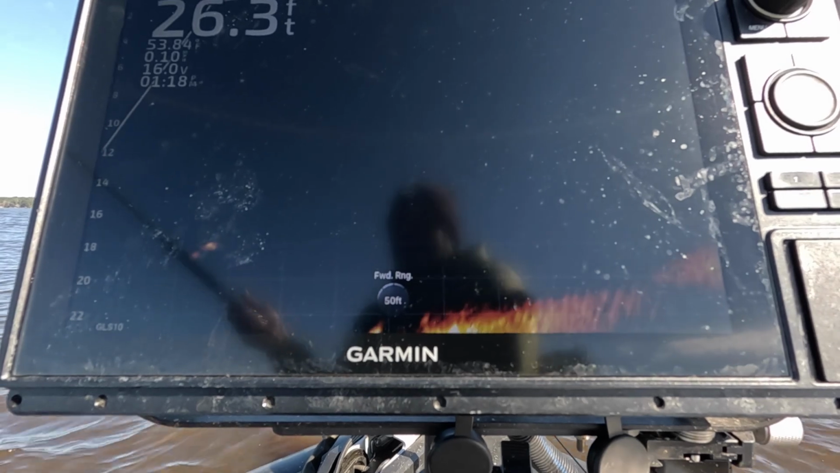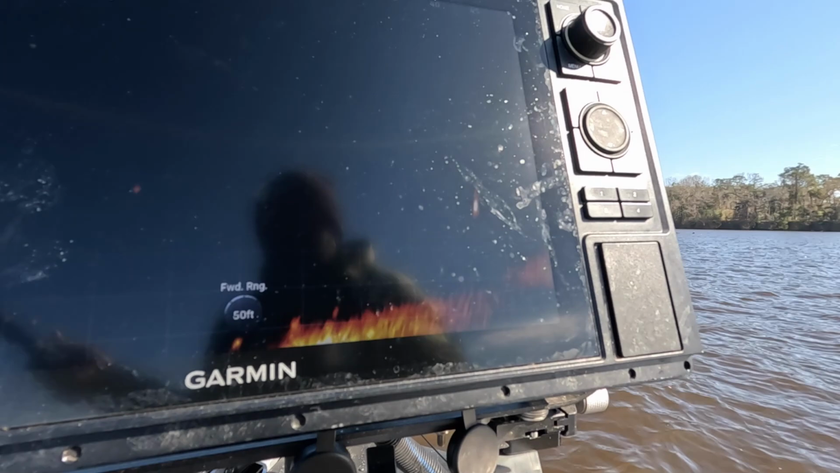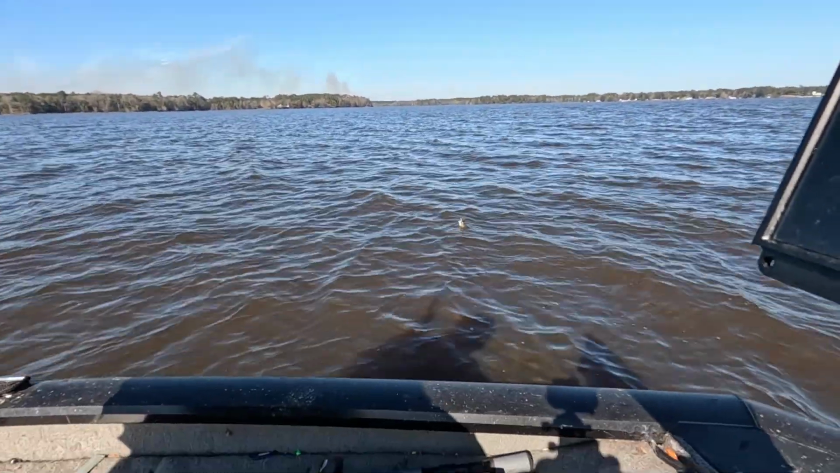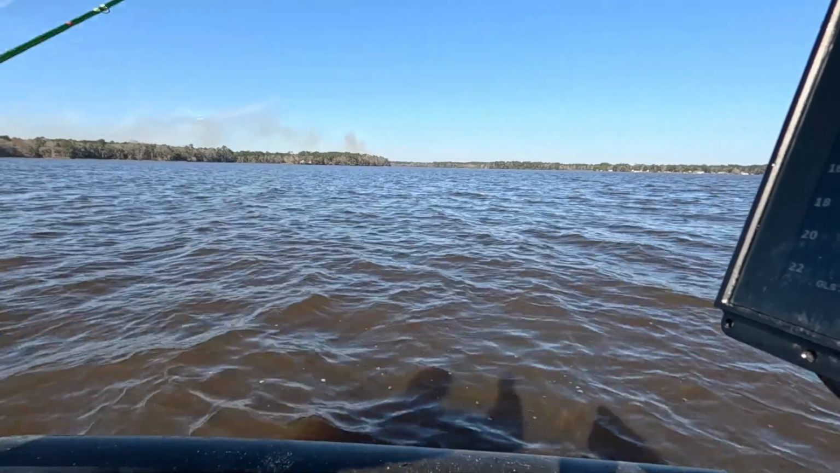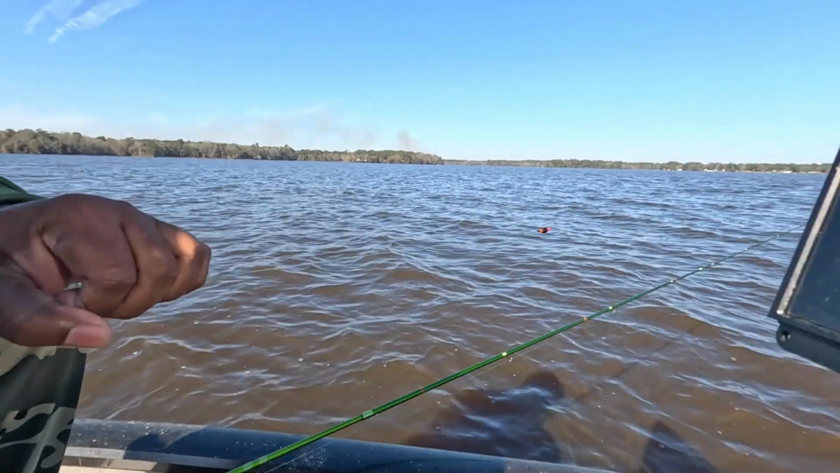Alright folks, now I made a mistake here and didn't have the camera on, guys, so at least you'll get to see me maybe pull the fish in, but I kind of screwed up. Didn't have my camera on when I caught that fish. My camera's got a screensaver on it, and it's kind of hard for me to tell when it's off or on.